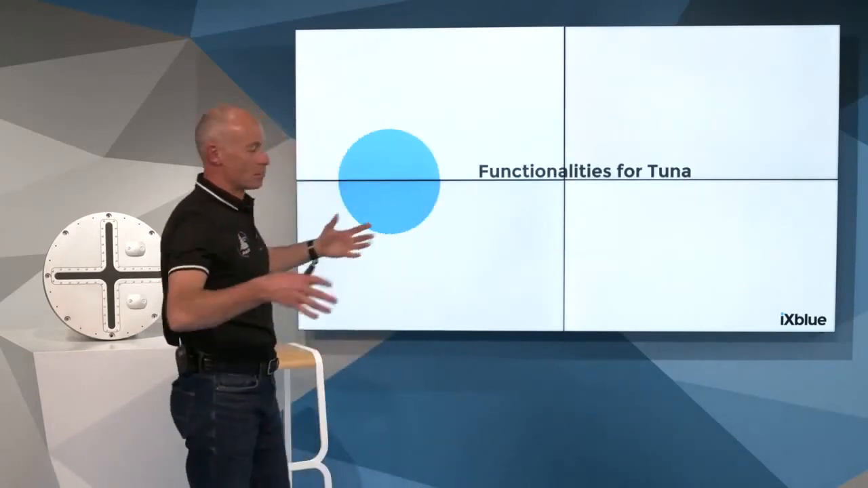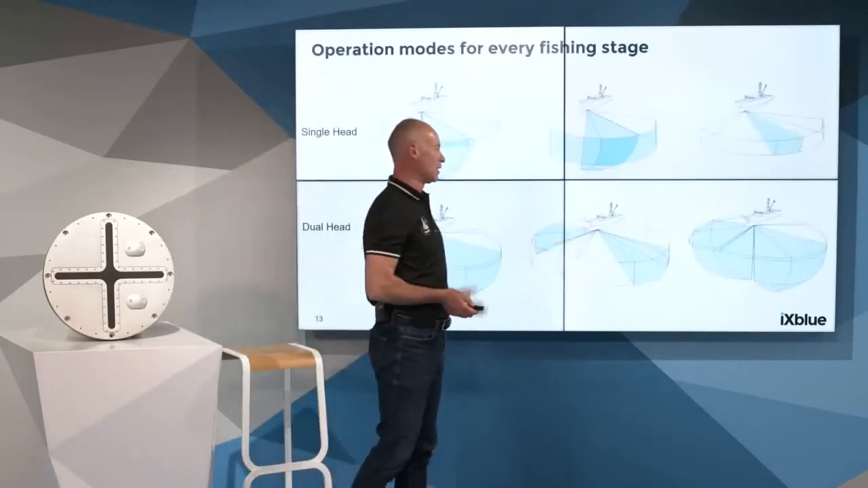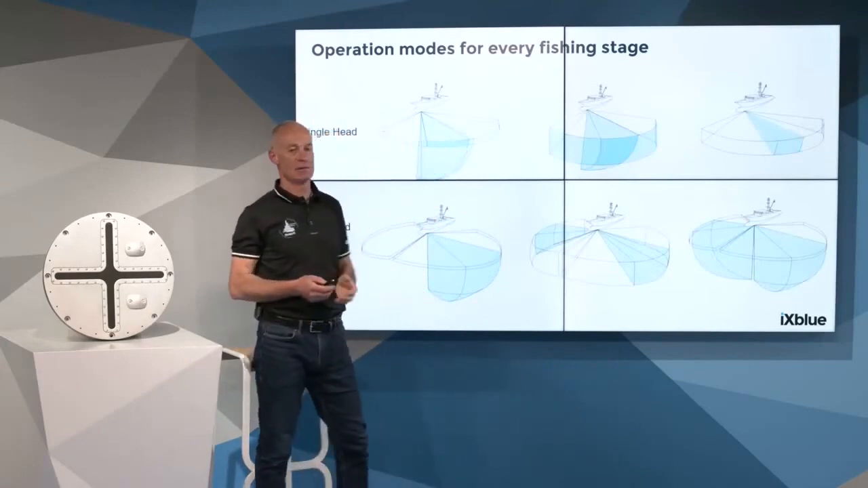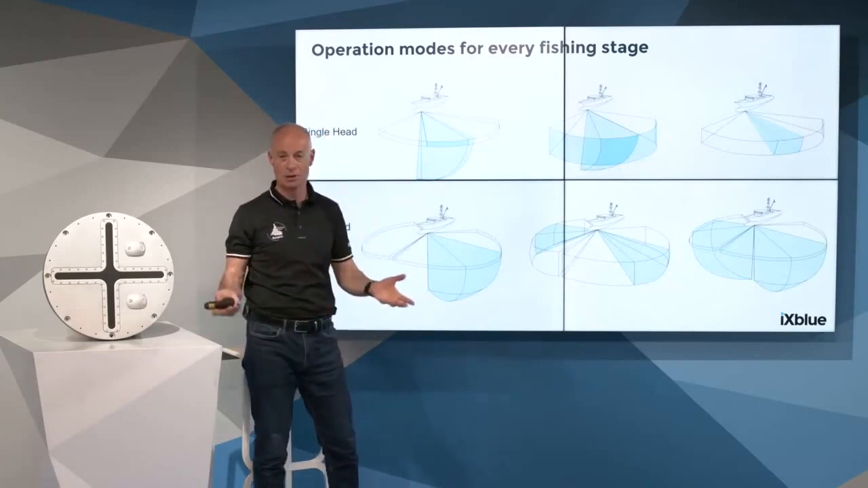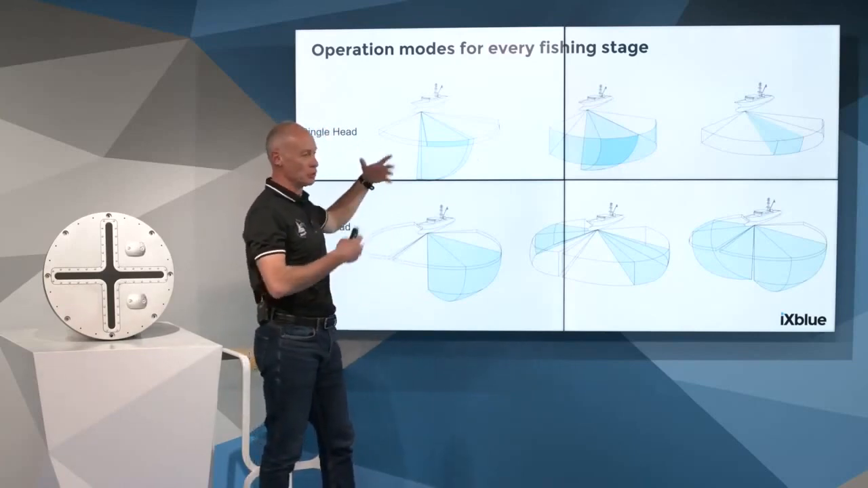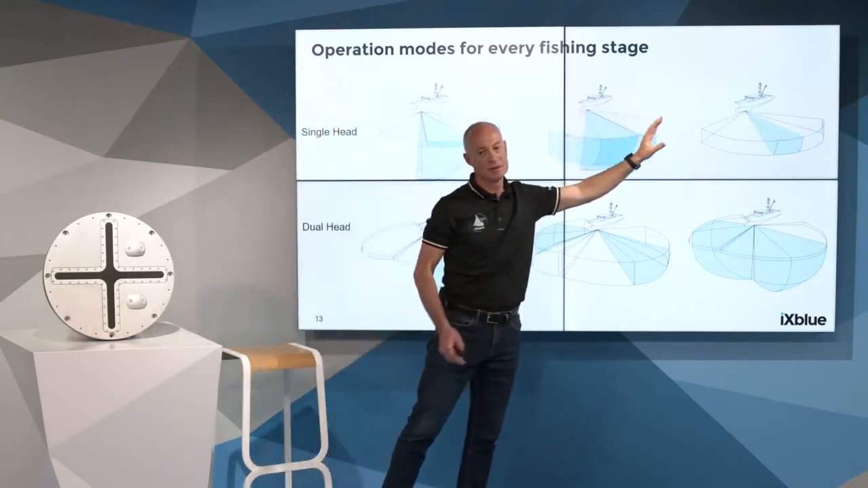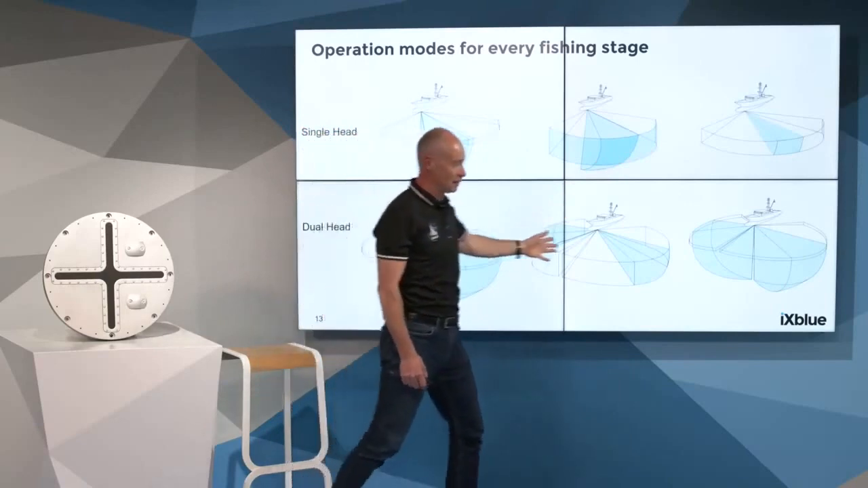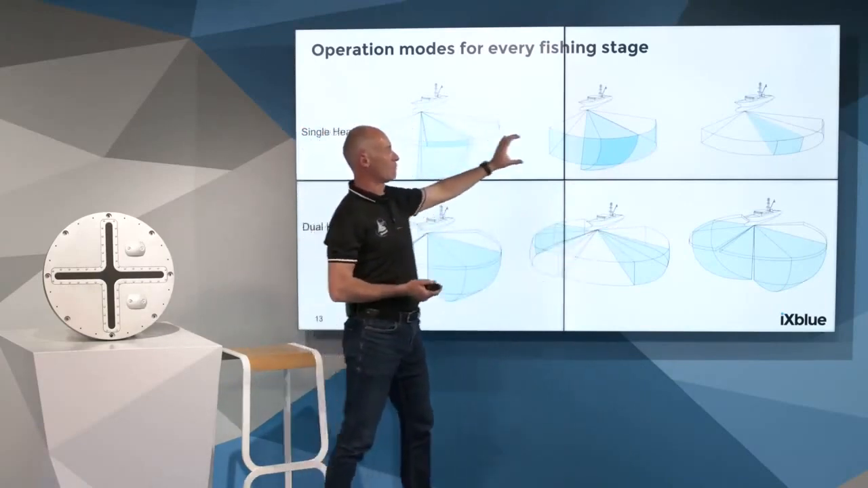So more practically, how it works, I want to present you the operation mode. Seapix comes to the skipper with pre-programmed operation modes. It is possible, of course, to tune every mode. Here is an example of several modes for a single head system. Down here it is for a dual heads system. So the principle is, for every one we can